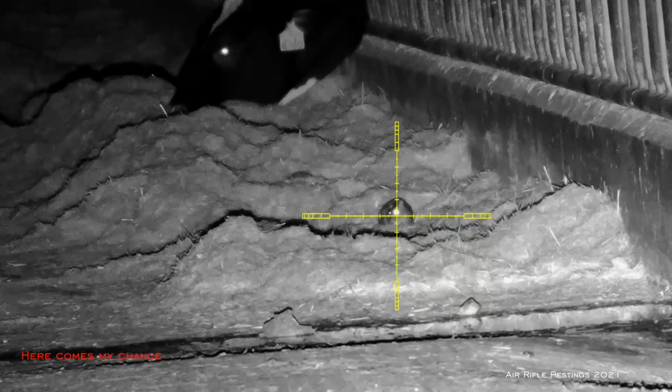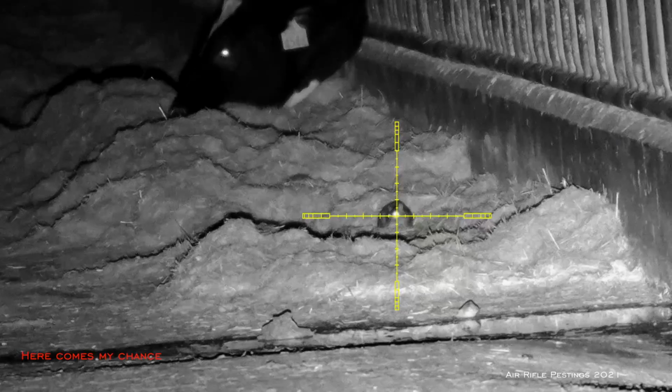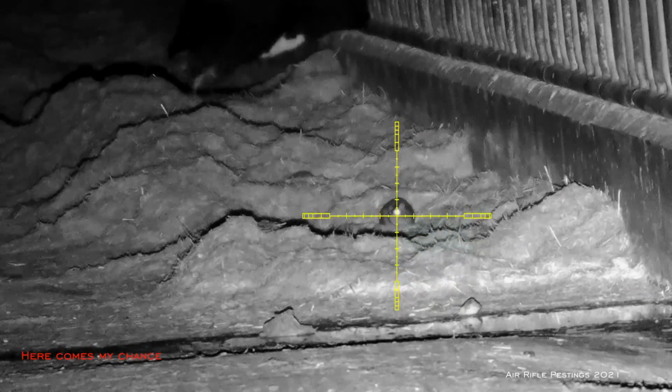So as you can see, the 2 rats here, and I'm just patiently waiting for my chance. I could take a shot here, but like I said, I didn't want to risk it. So I'm waiting for the cow to move, and I saw my opportunity, and off he went. I shot the guy in the face, and he was able to hop off, but I'm sure he would die soon after.